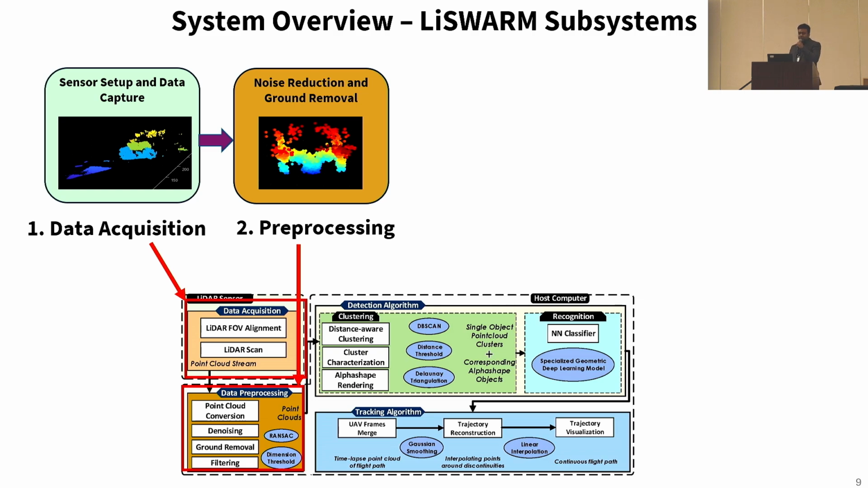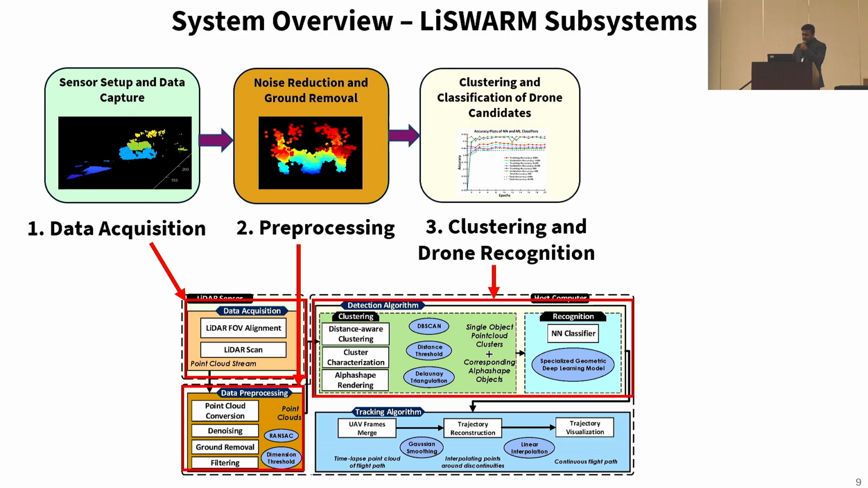So it must remove ground, buildings, trees, or any such kind of unwanted objects, and it needs to filter out only airborne objects using z-axis threshold. And then comes the detection subsystem, which is basically divided into 2 parts. The first one is clustering subsystem, and this does the distance-aware frame concatenation to improve point density.